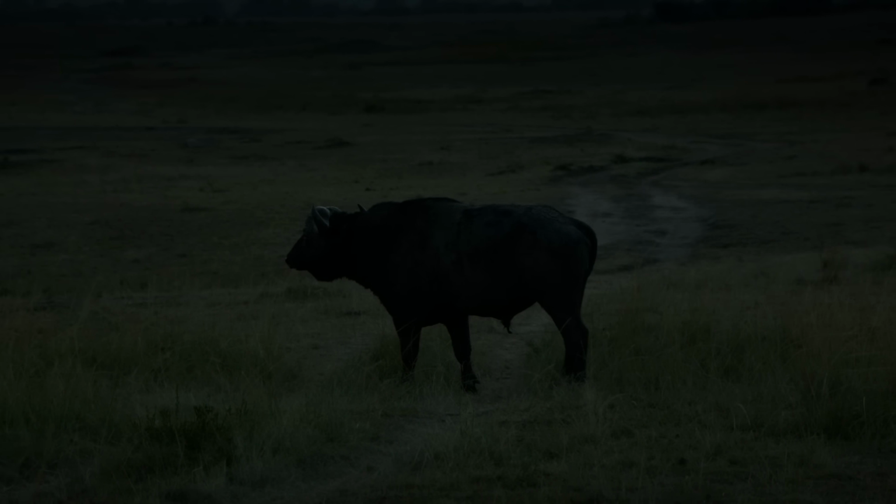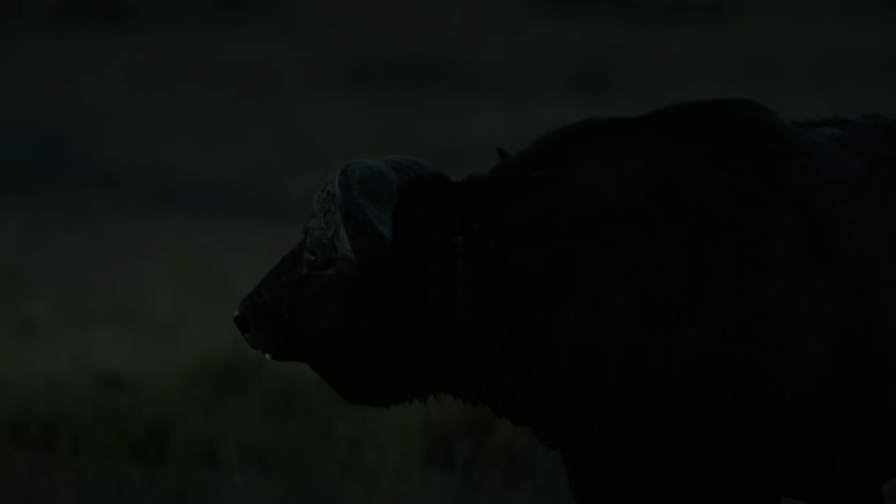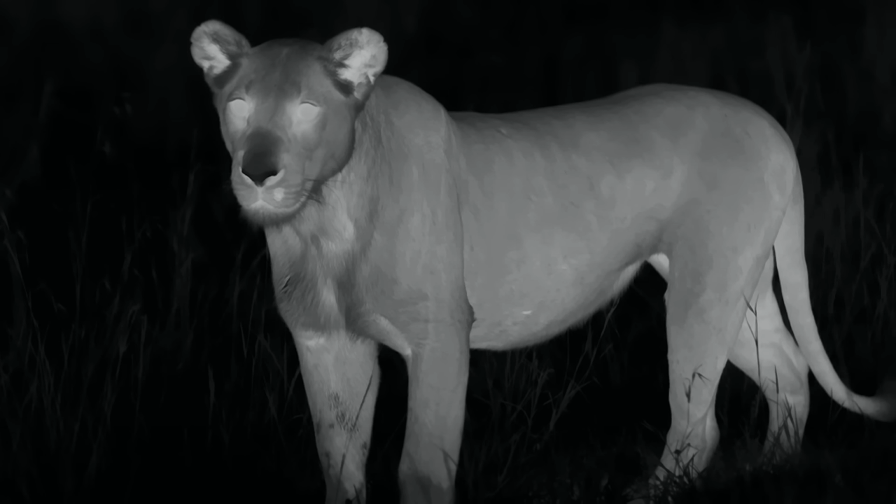In the darkness, a thermal camera is required to make events visible. The heat radiation of the animals draws an image of them, just as visible light does. Warmer body parts appear especially bright.